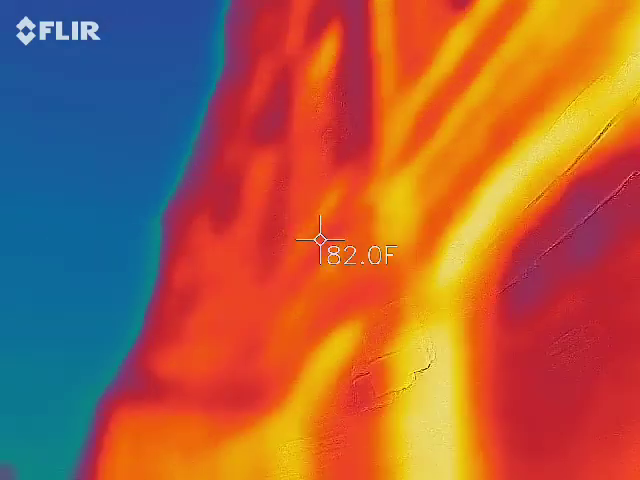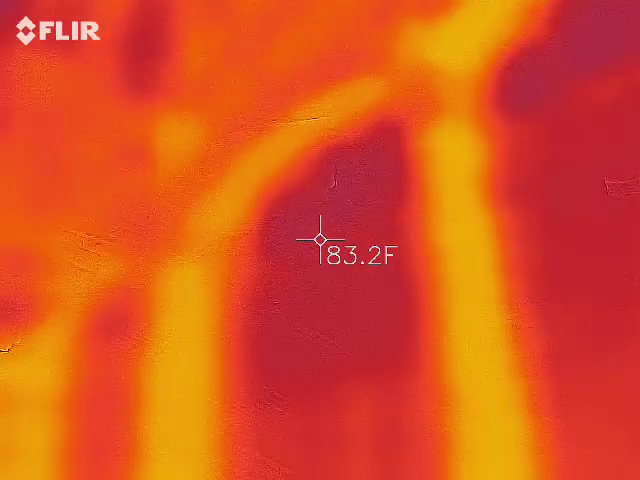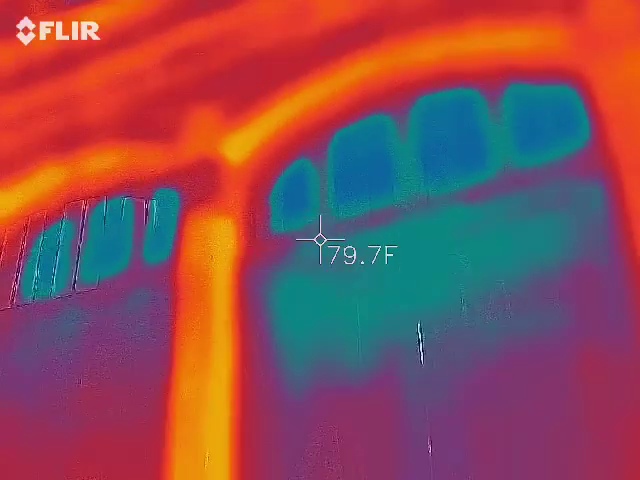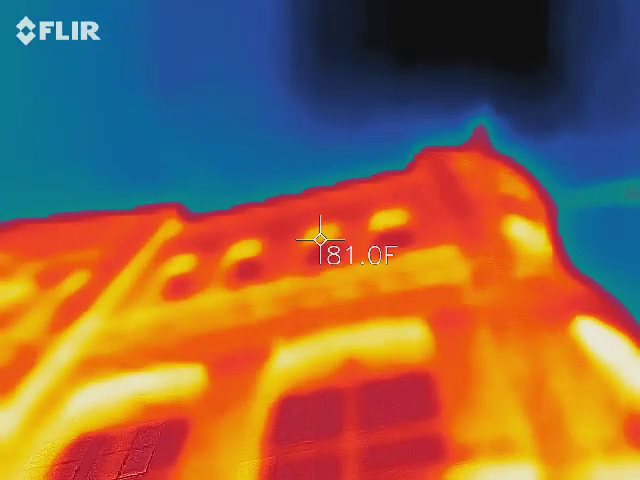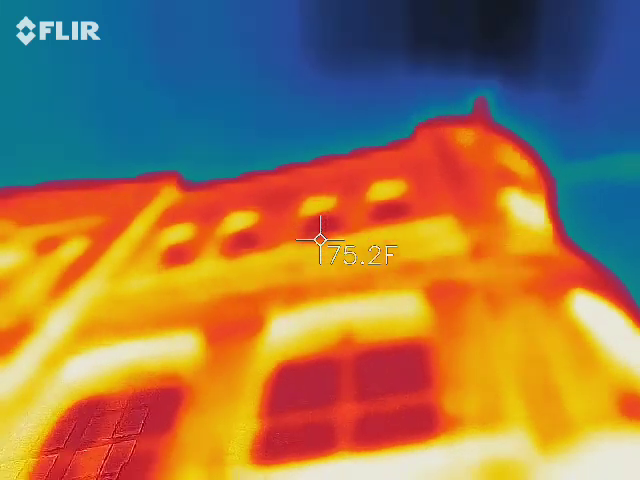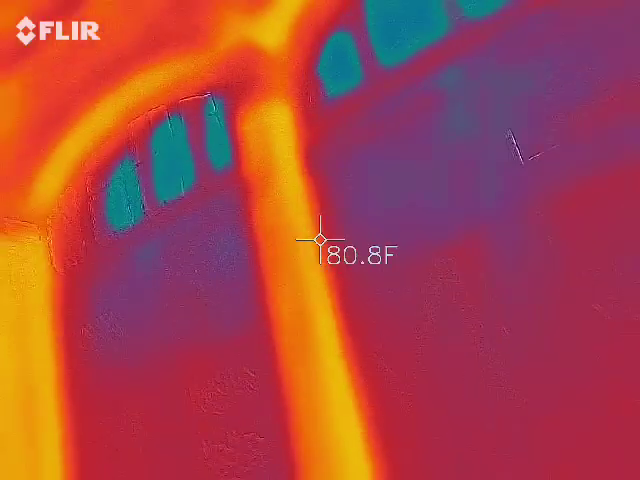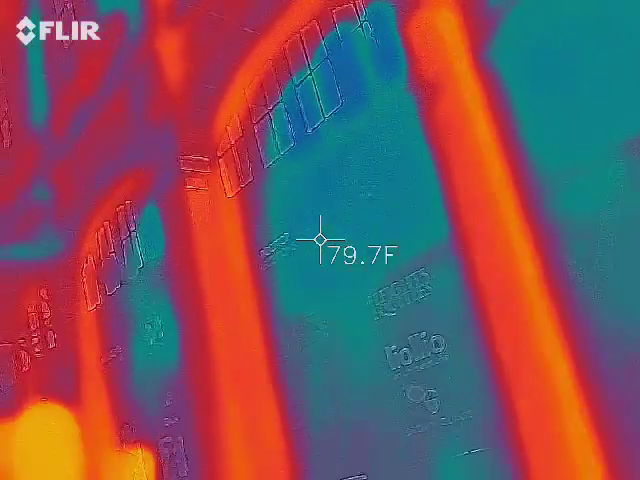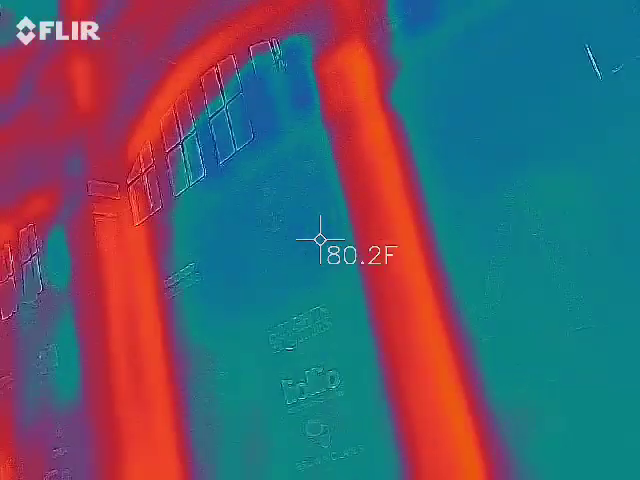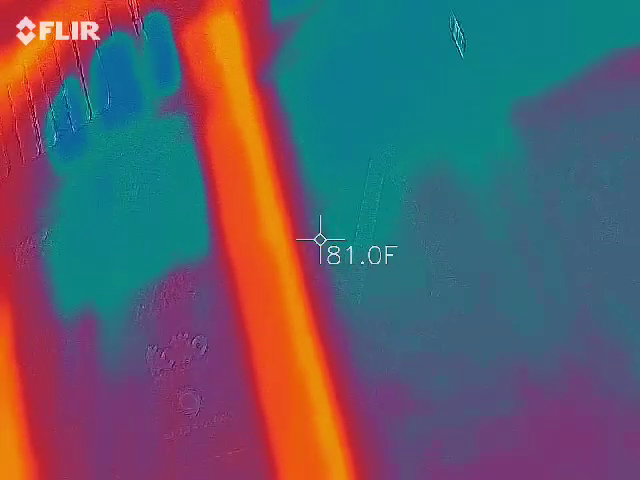Yeah, it's going back down to 69. Moving is a temperature change. So it went back down to 69. Right here, down to 73. Can't see up there. I mean, that's also why we have the laser one. Oh yeah. So we can see that.